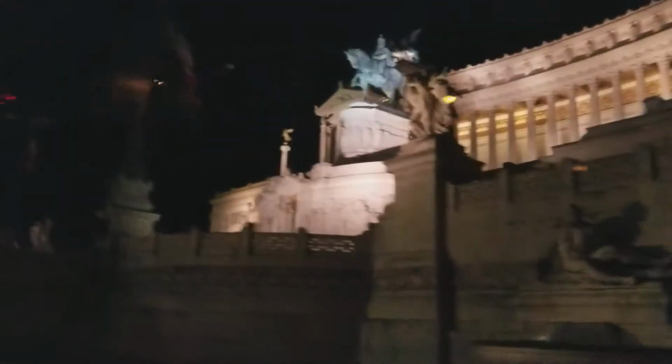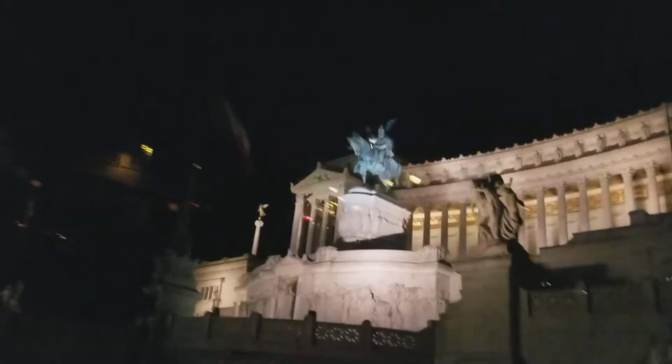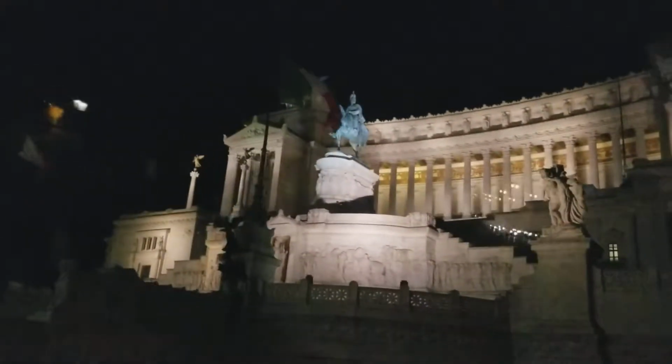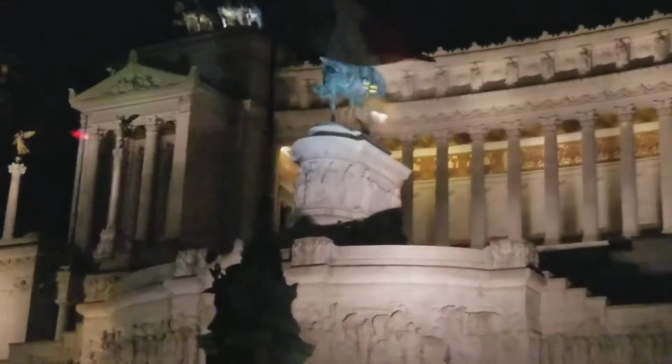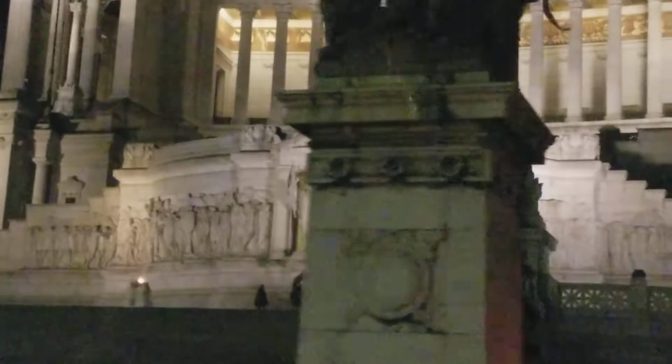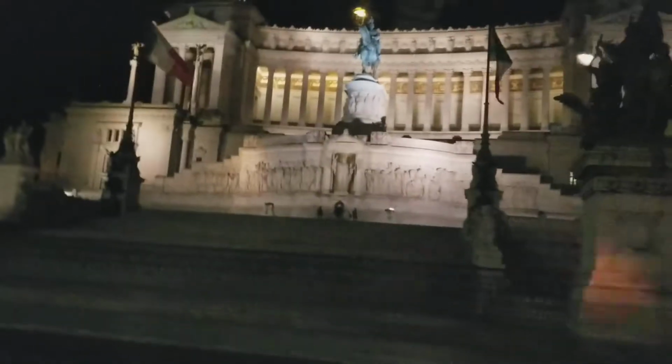To the right, this is the monument called the Vittoriano, dedicated to the King of Italy. You can see the statue of the king on horseback. Then at the bottom there is the tomb of the unknown soldier, the fire always burning, the two guards on the side of the tomb.